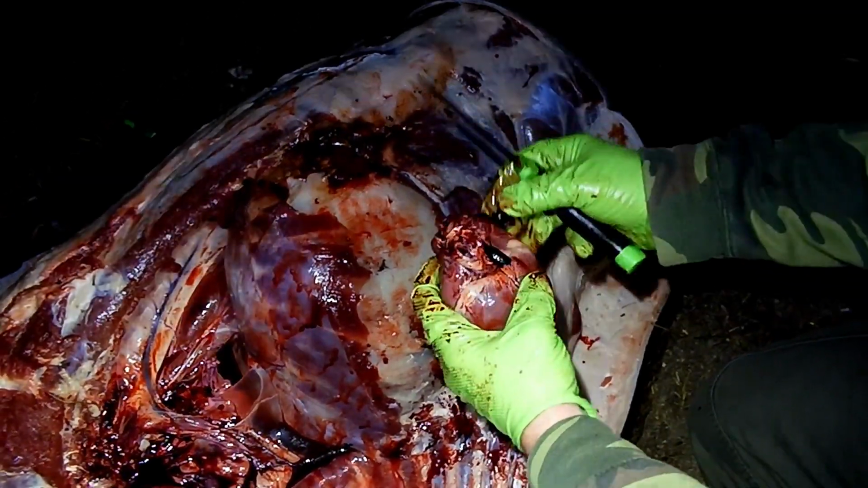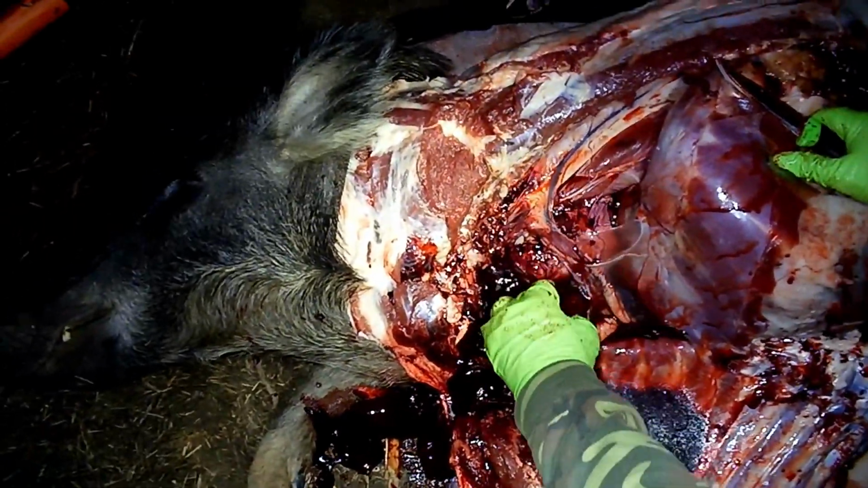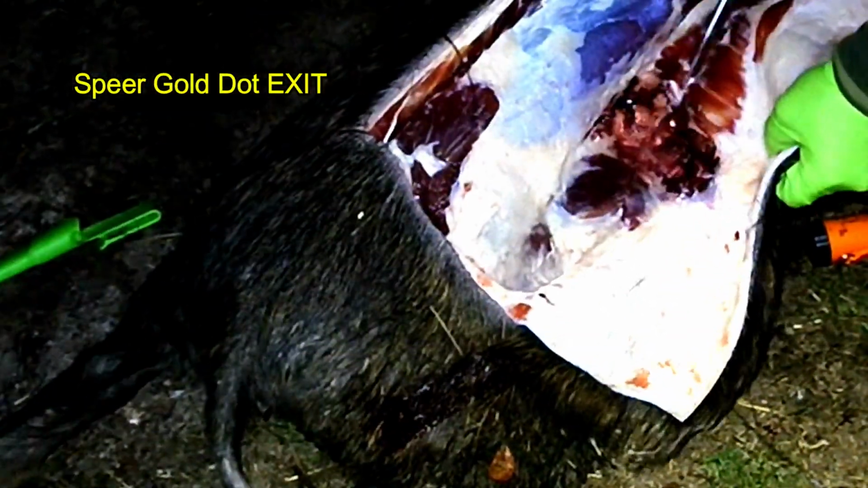Heart looks good. Okay. So you hit blood vessels in front of the heart. That's my exit wound. This is the offside, yeah.